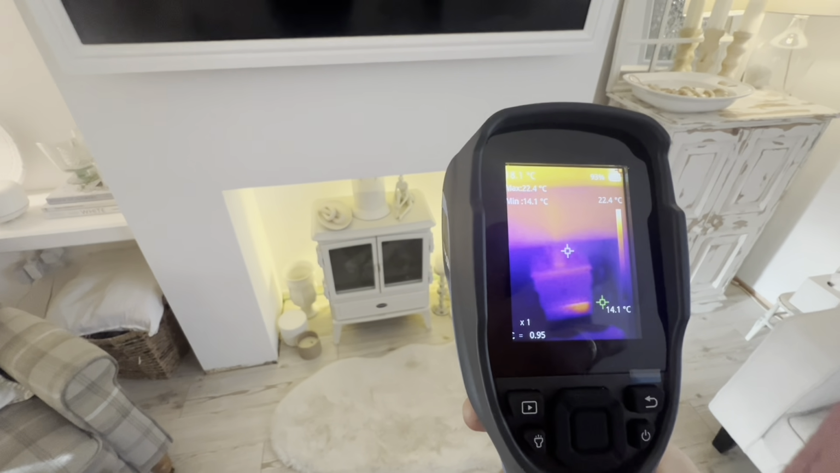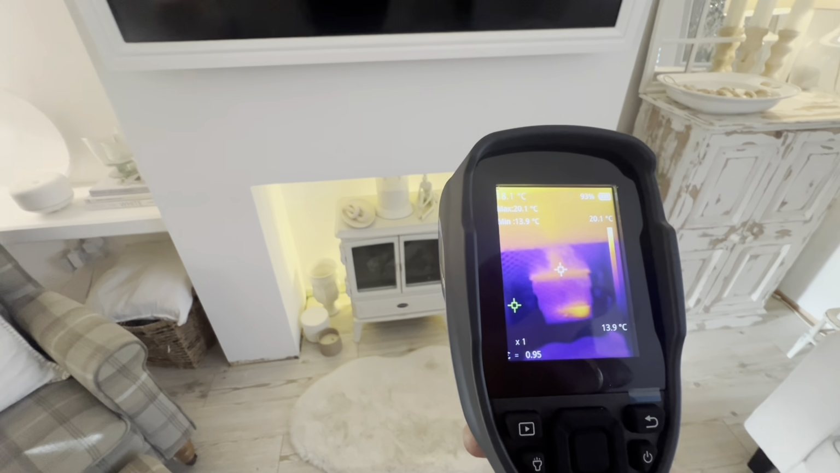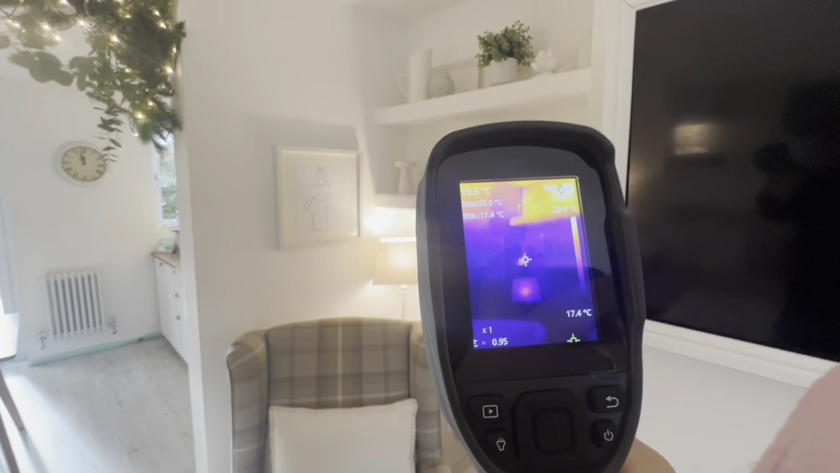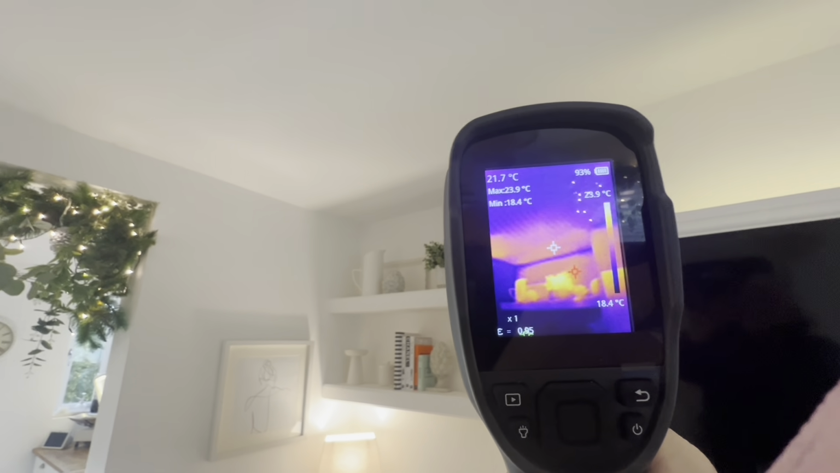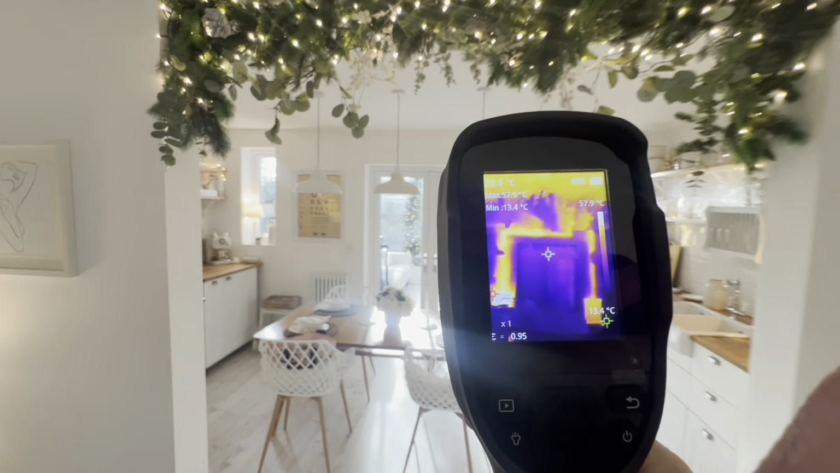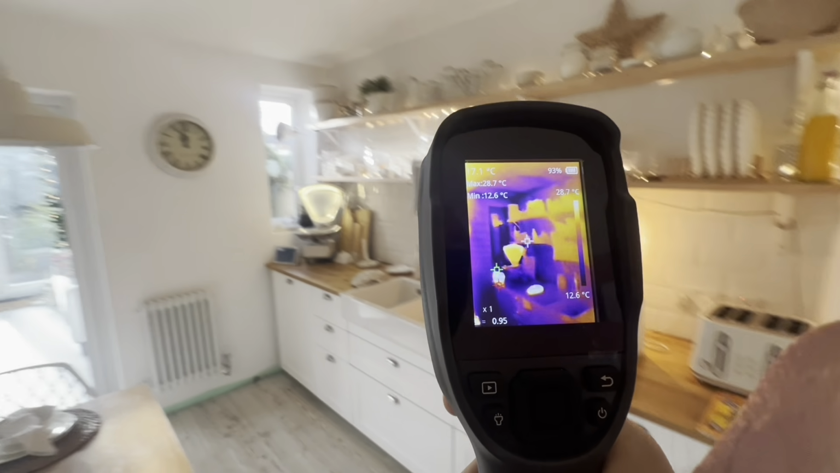And then you can see a little heat source in the bottom of that fireplace there. I don't know why that is. It must be because it's on standby. You can see the heat gathering at the top of the room there above that shelf. Say I insulated all downstairs when I did my renovations. You can see the Christmas trees, the lights there obviously lit up. You can see the scales there with the lights.